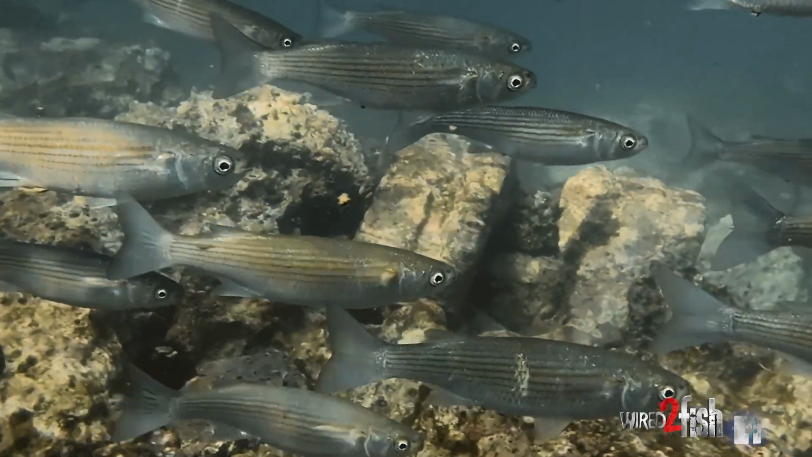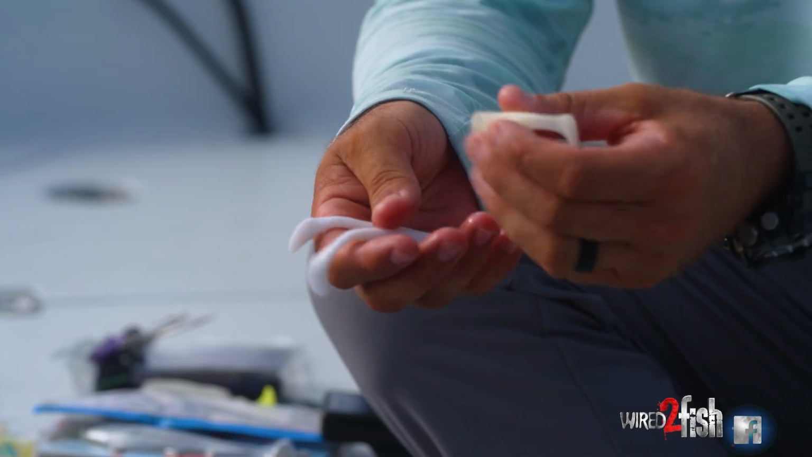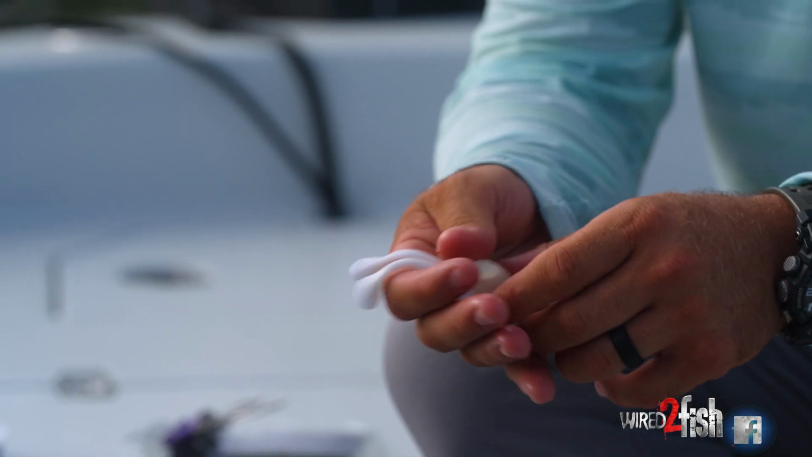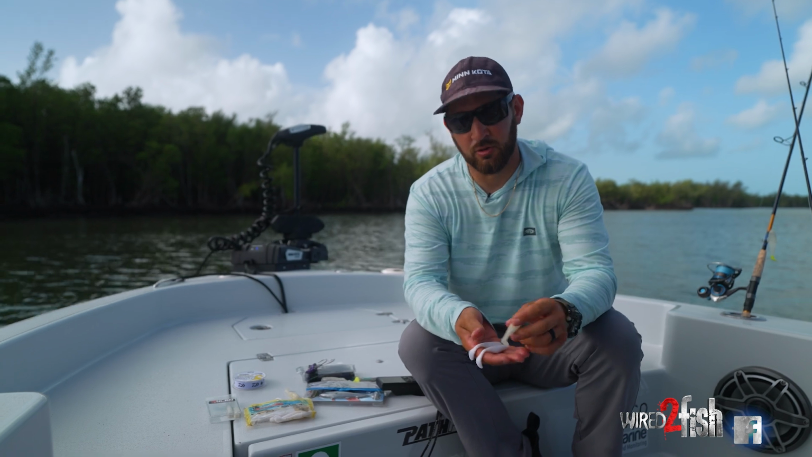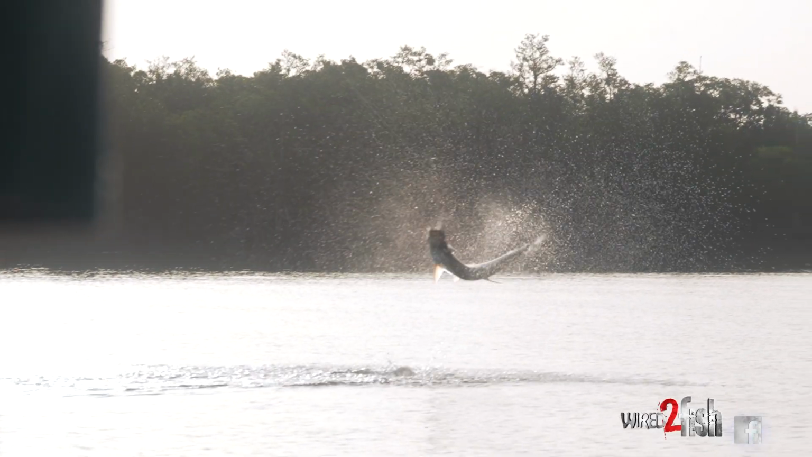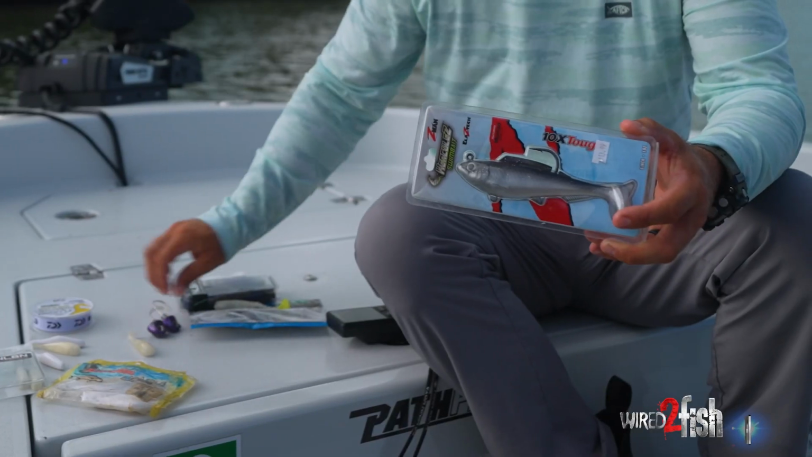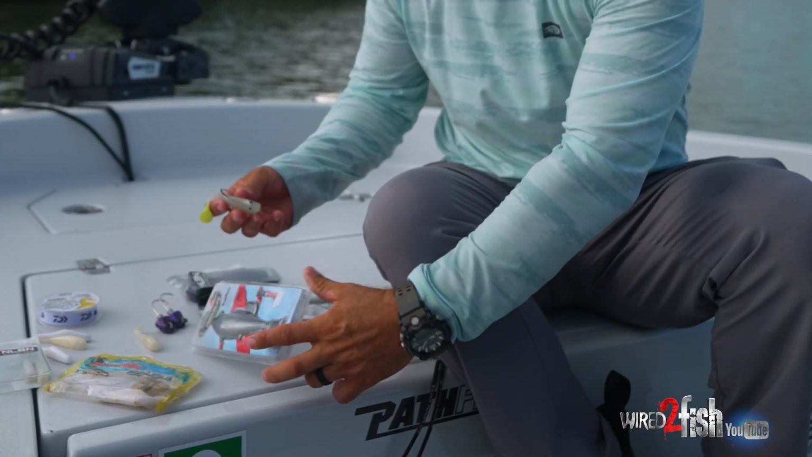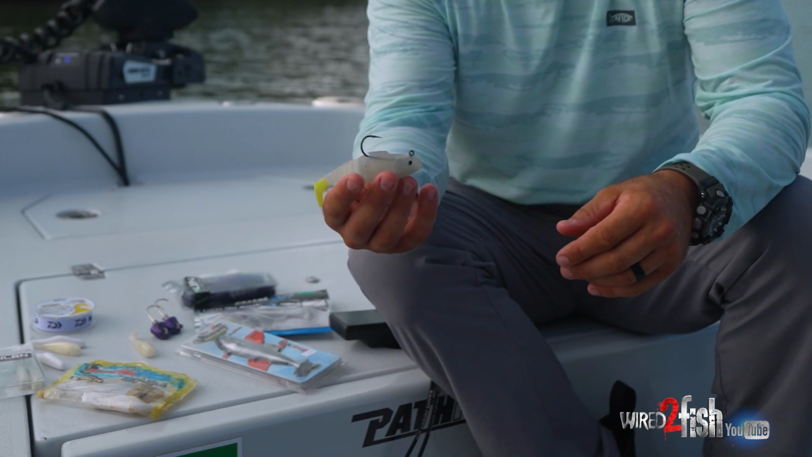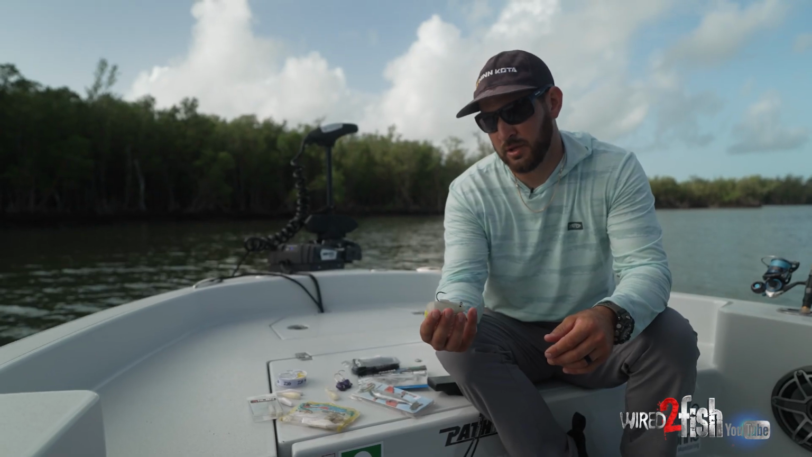These fish are in here just eating mullet, any little baitfish that'll come out of these creeks. So we're just throwing a 4-inch swim bait, rigged with a 1/8 or 1/4 ounce jig head. On the bigger fish, I like to use bigger swim baits that put out more vibration in the water. Stuff like this Voodoo also has that articulated tail with a lot of vibration.